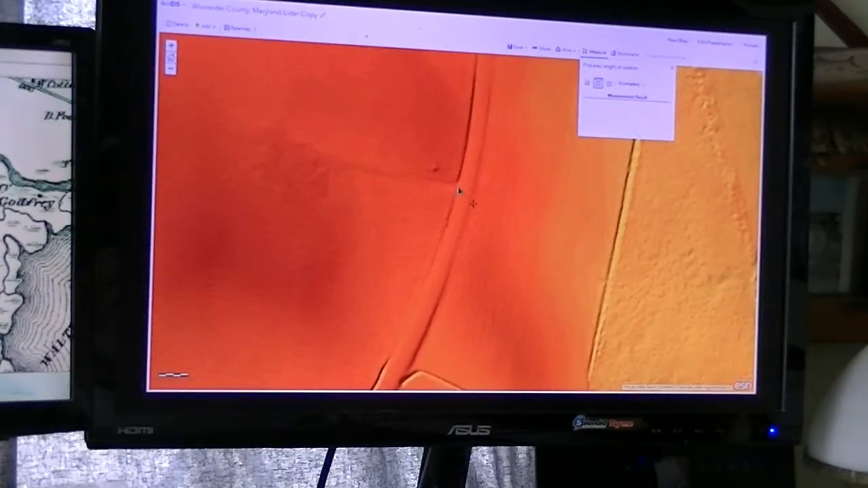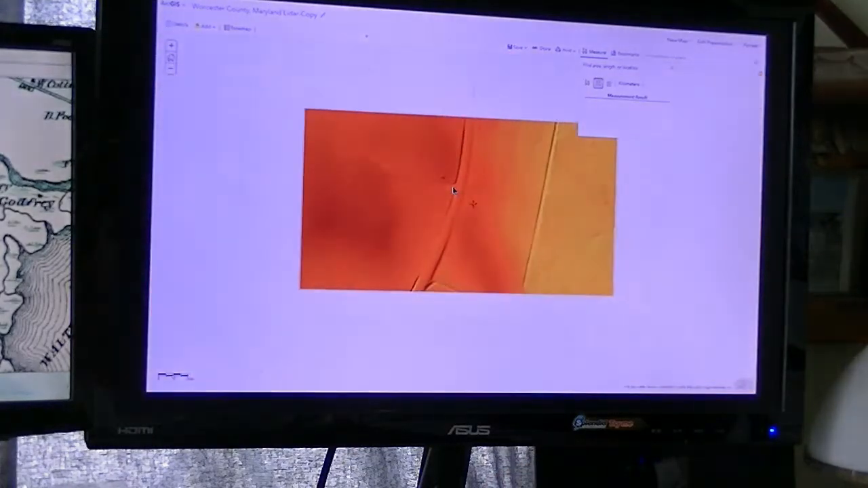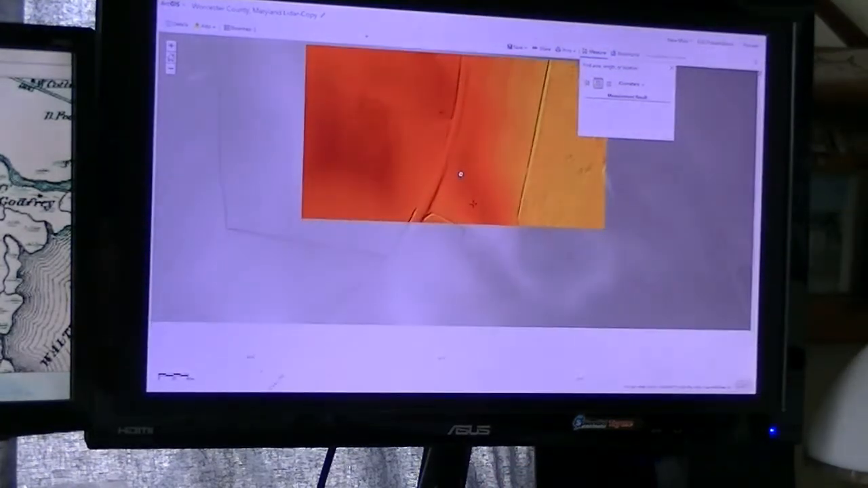And you can clearly see the old driveway. Here's the house in this area, and here's the little cemetery I was talking about. So I've got a good anchor and reference point. So, moving out